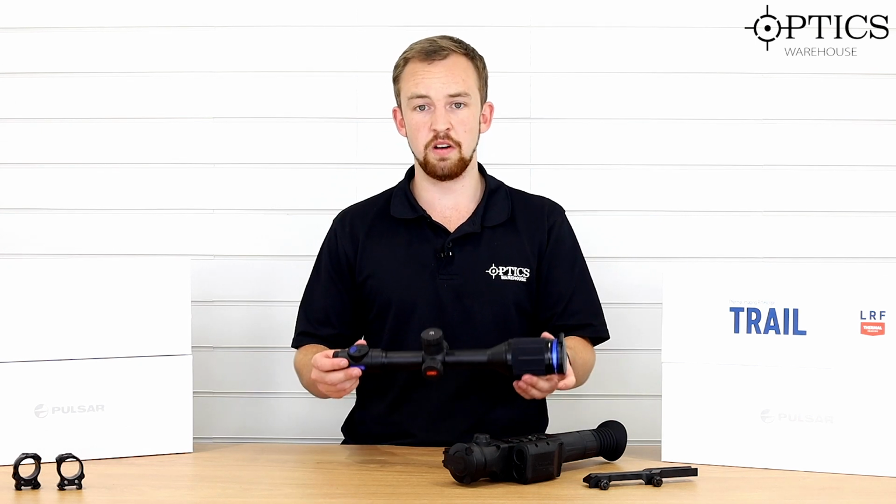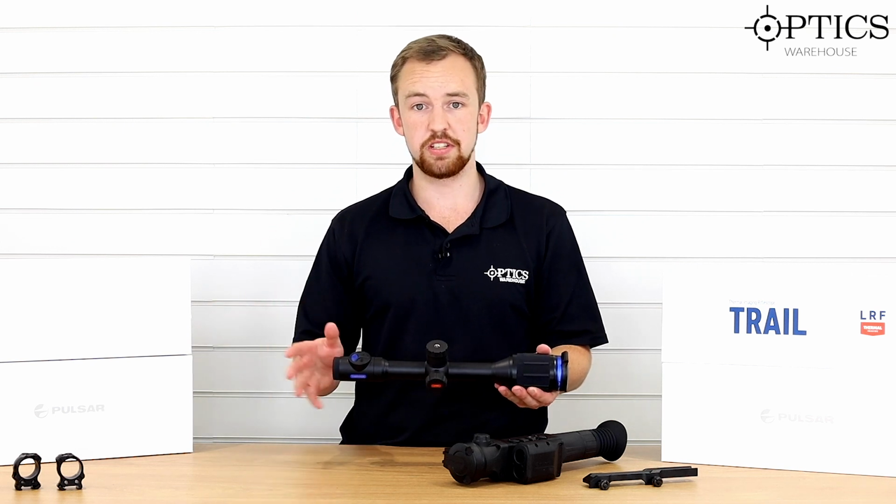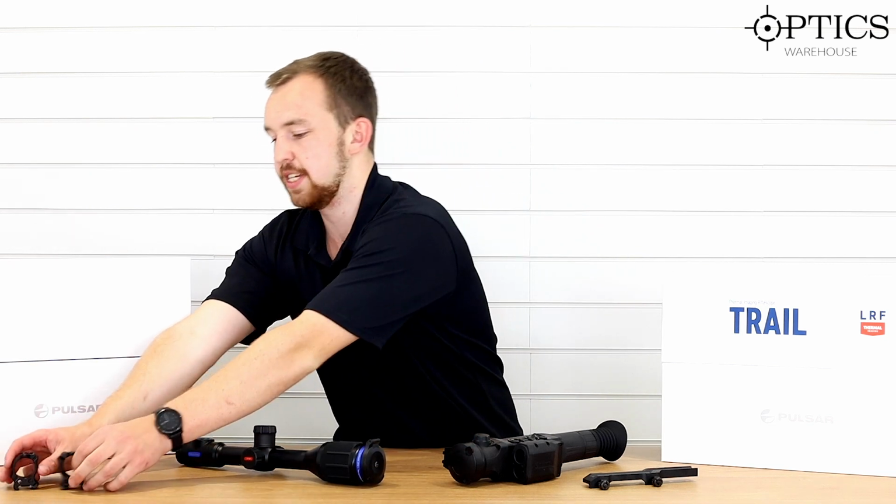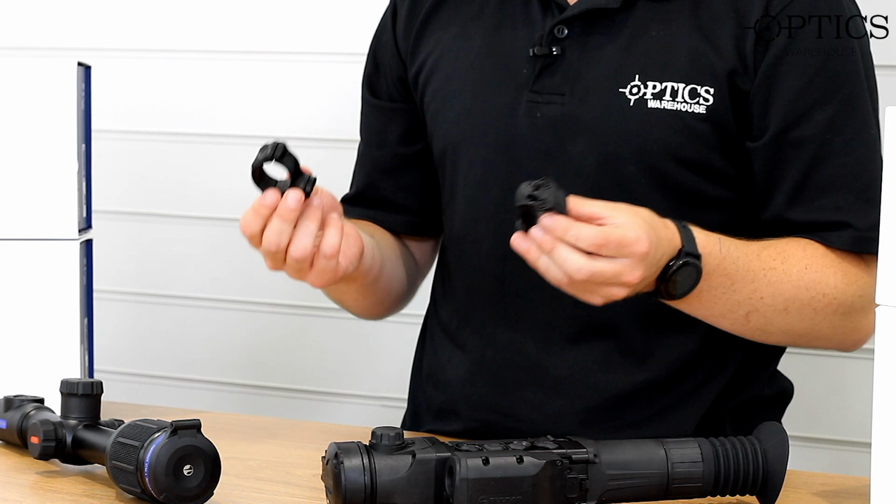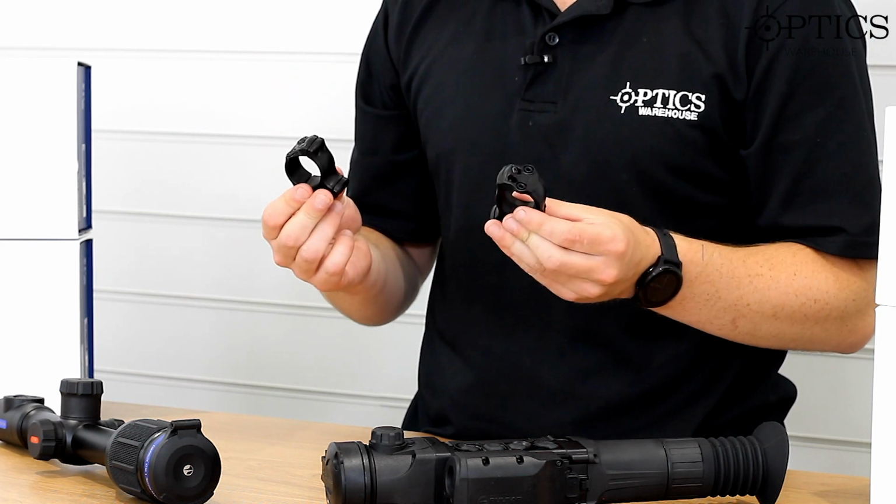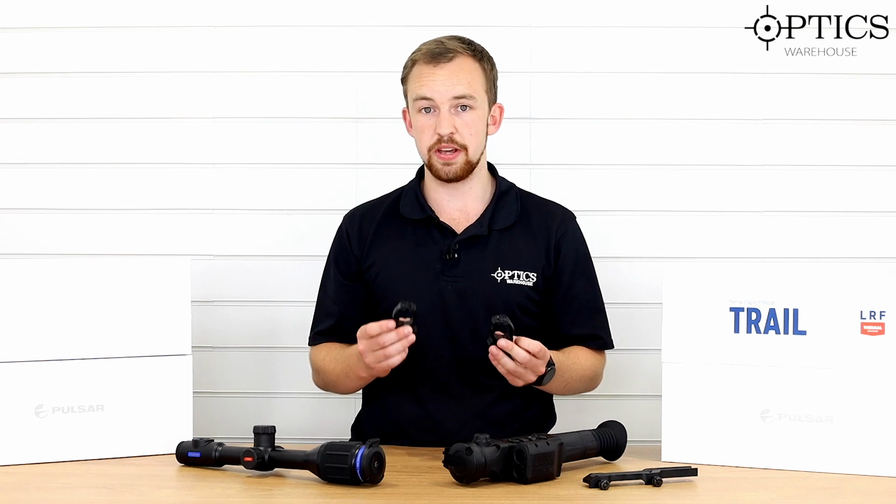Now, as I mentioned earlier on, it has a 30mm tube, so that opens up a wide range of mounting options. So for example here, we have a set of the Spur Hunting aesthetic rings. These are 30mm, they fit straight onto a Picatinny, and they're absolutely fantastic pieces of kit. Really well engineered rings, and they would complement the Thermion really well.